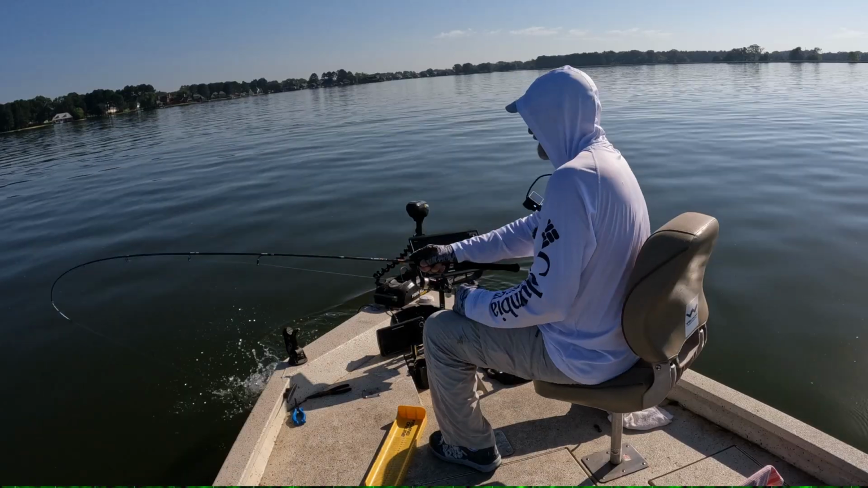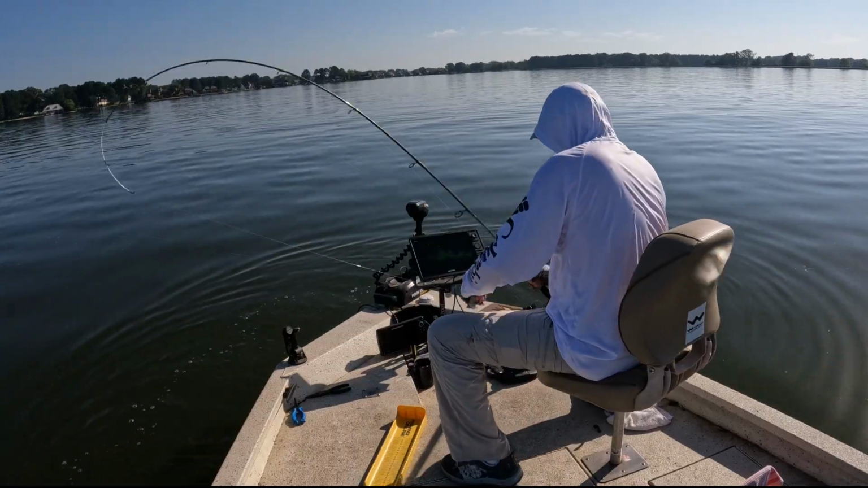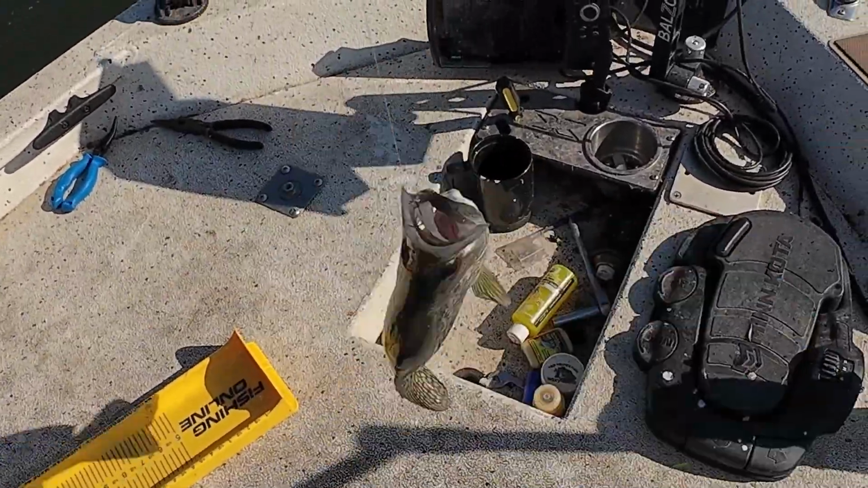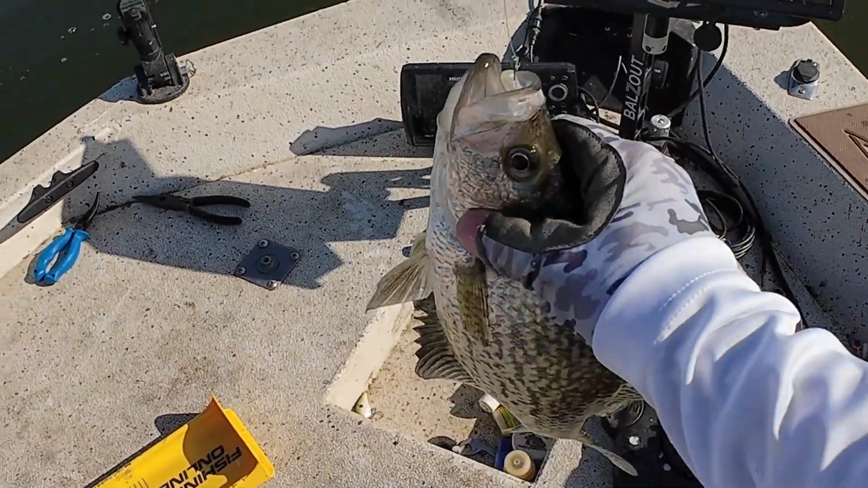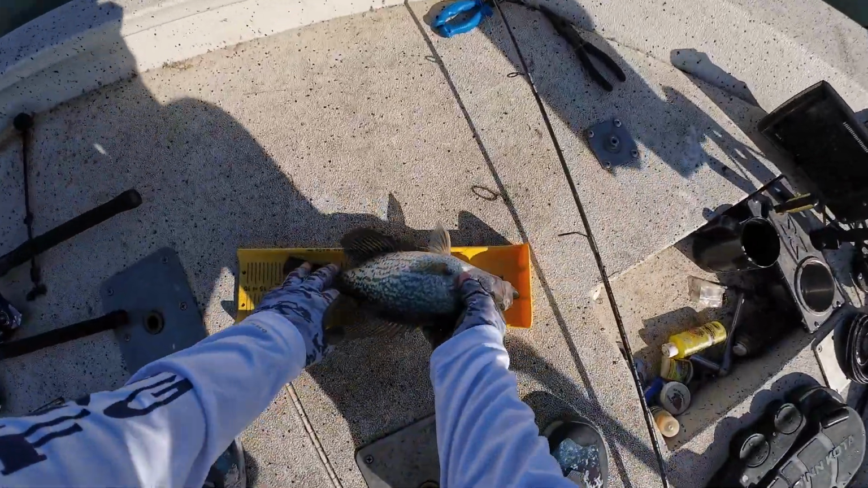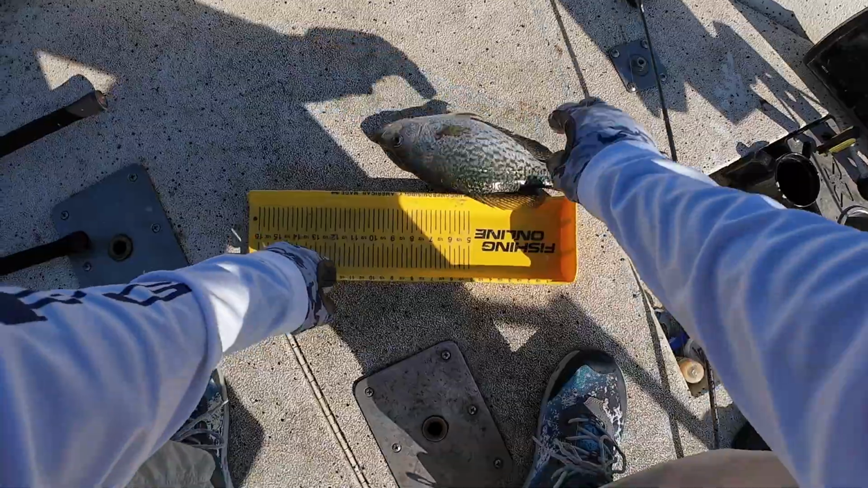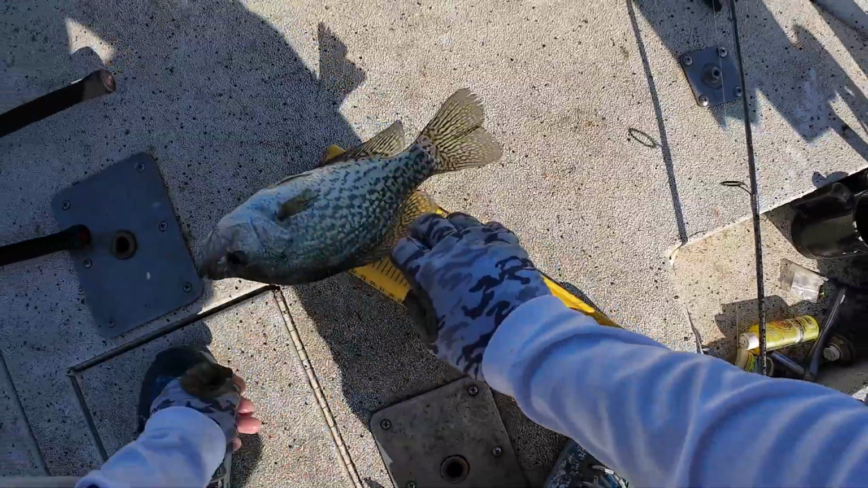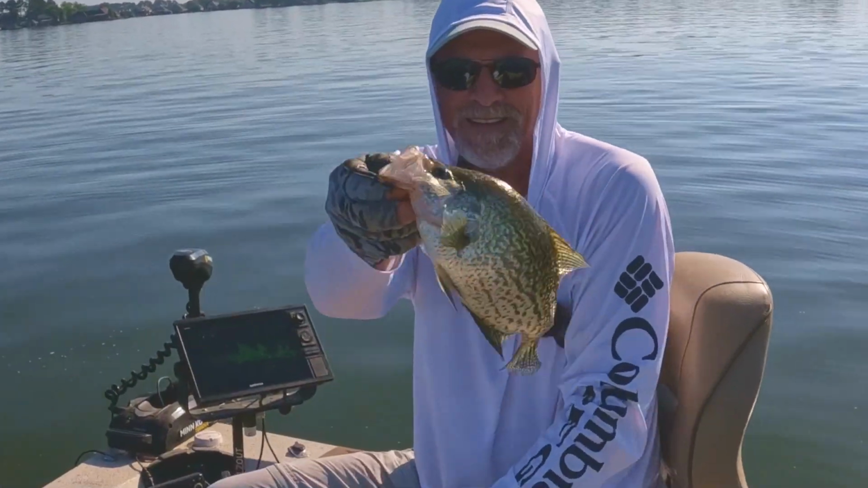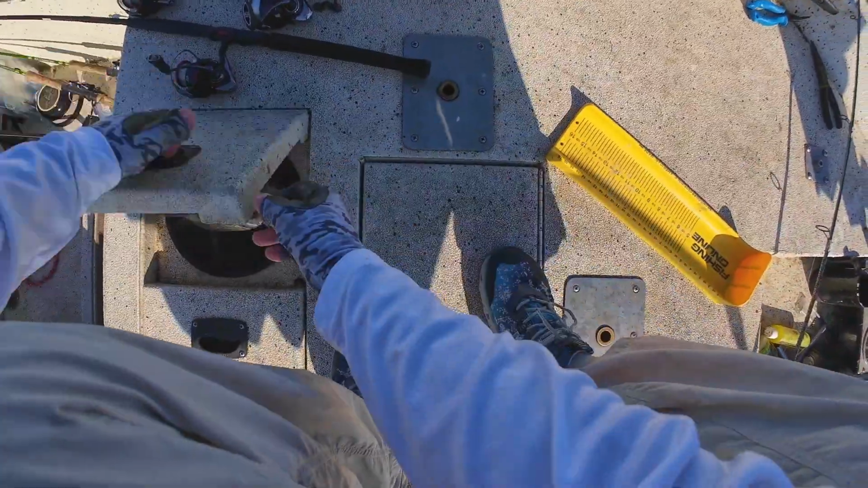Good night. Good Lord have mercy. Ow, man. 13-inch black crappie. Nice 13-inch black. Get in there.